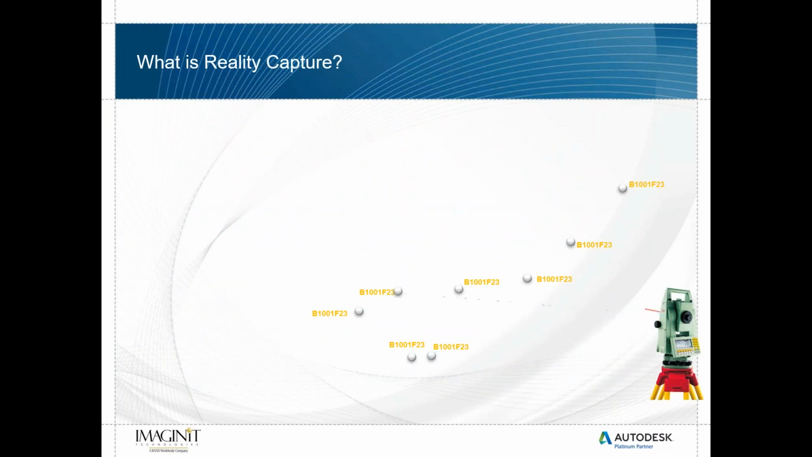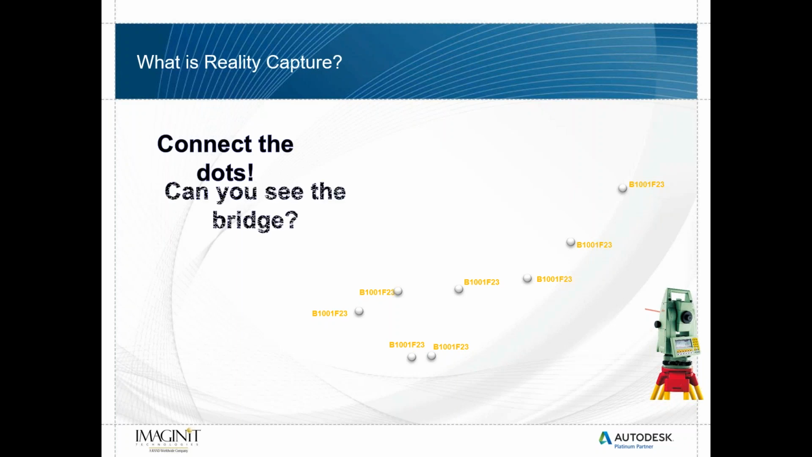So talking a little more about reality capture, in traditional workflows, we've always used a traditional piece of survey equipment in some form or another, right? And we've collected points along a project. And we've been doing that for a very long time, whether, again, it's with paper and pencil or electronic equipment, GPS equipment. But with that, I want you to go ahead and connect the dots here, right?